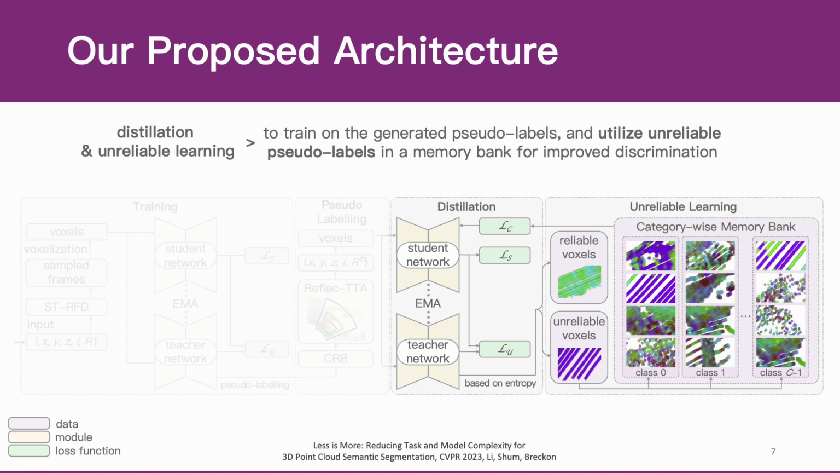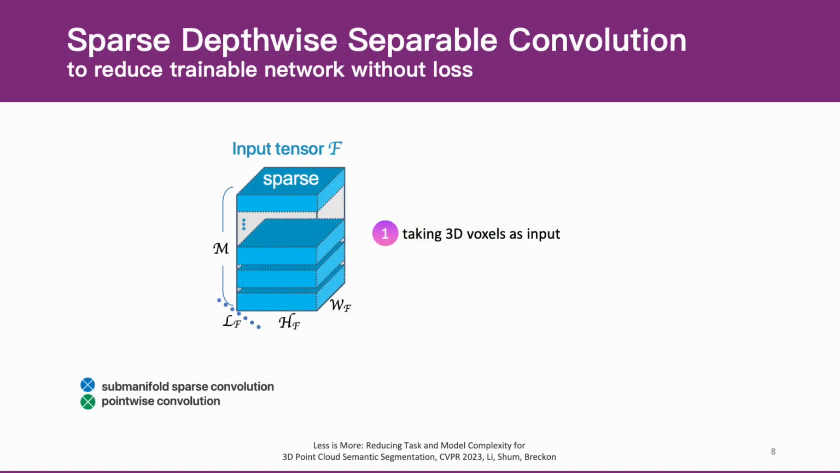In the distillation and unreliable learning, we train on the generated pseudo-labels, and utilize unreliable pseudo-labels in a memory bank for improved discrimination.